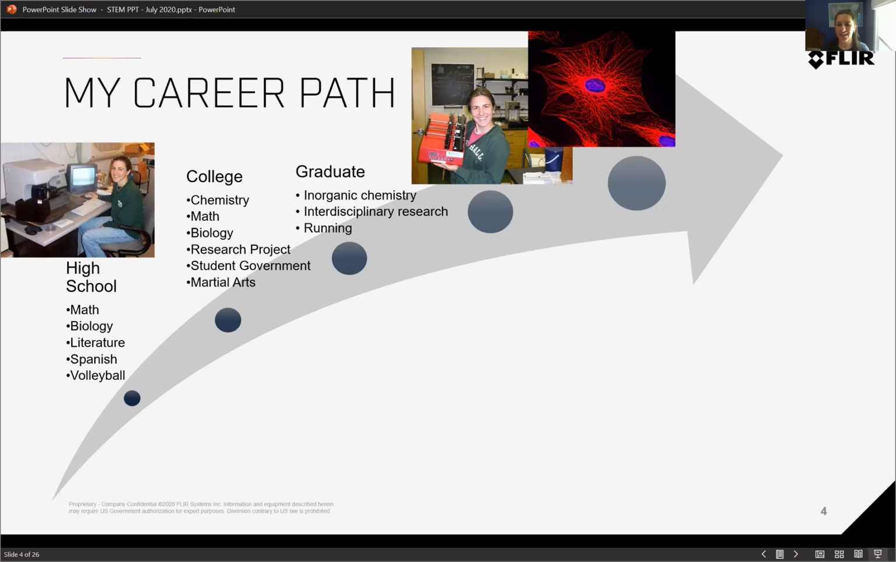You can tell colors are very important to me. I was always drawn to bright, multicolored things. So on the right-hand side, that's a picture of a cell, like a cell that's in your human body, but it's been dyed with these quantum dots that glow in the dark when you shine a light on them. And I just thought the colors were pretty and making them was pretty, and also very educational. This was for some cancer research to help find cures for cancer. So that was very good.